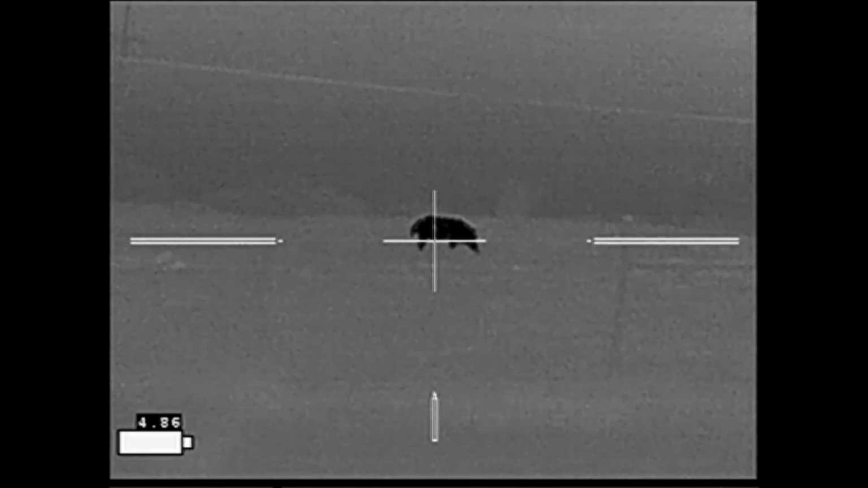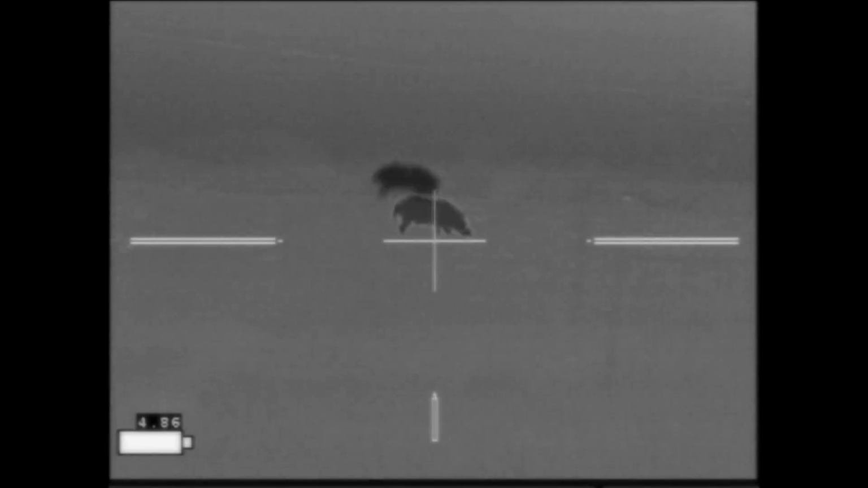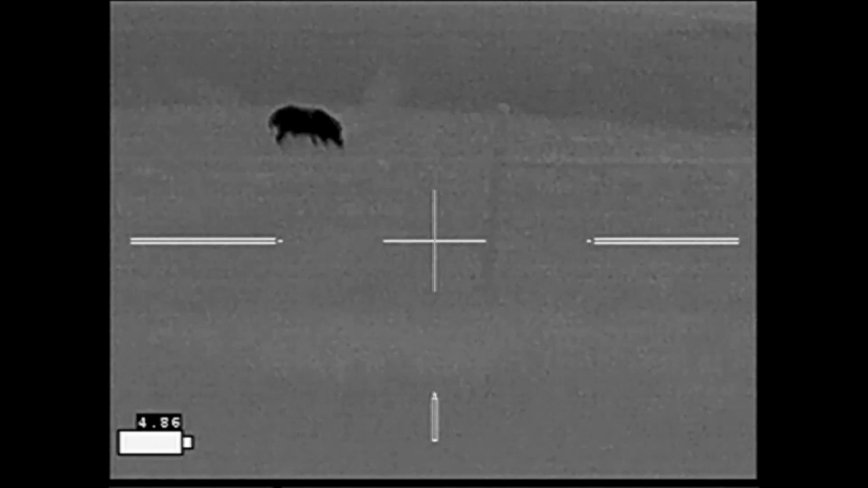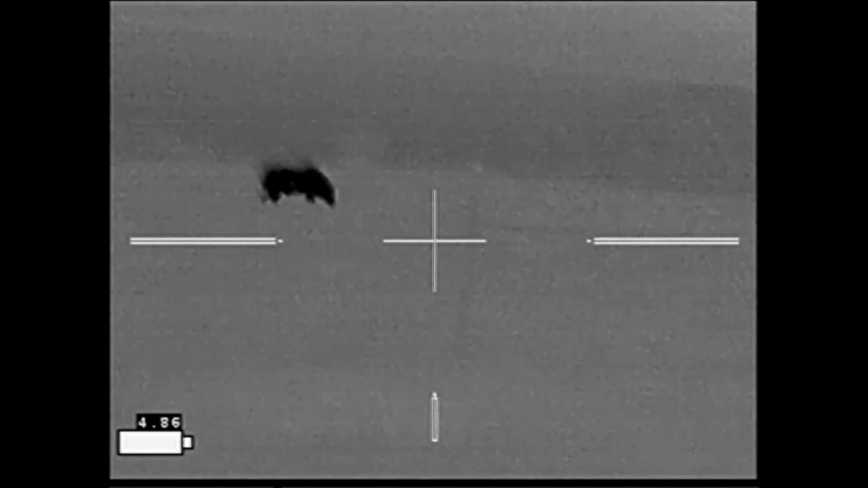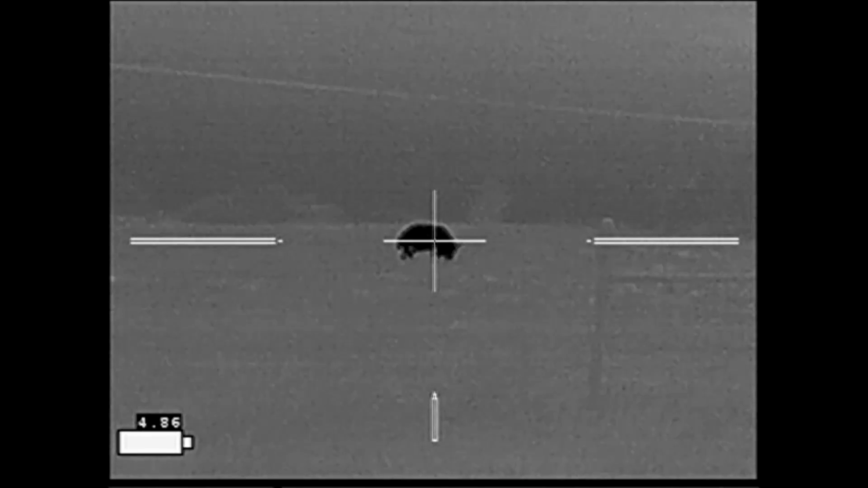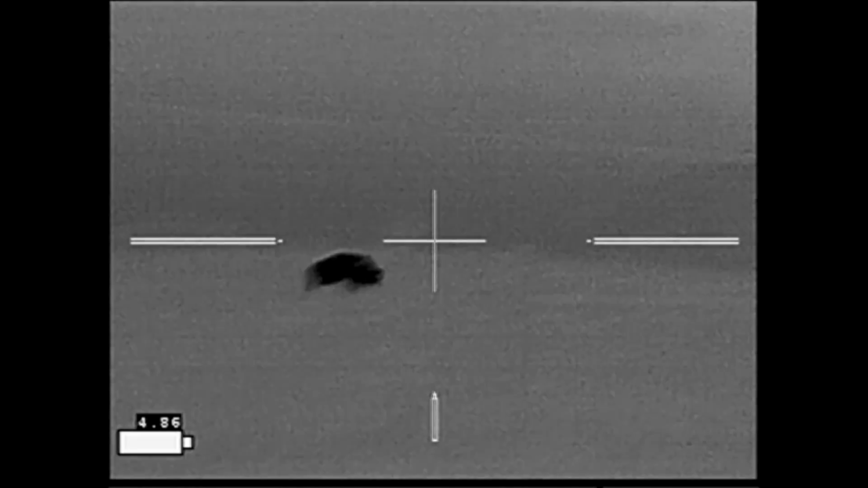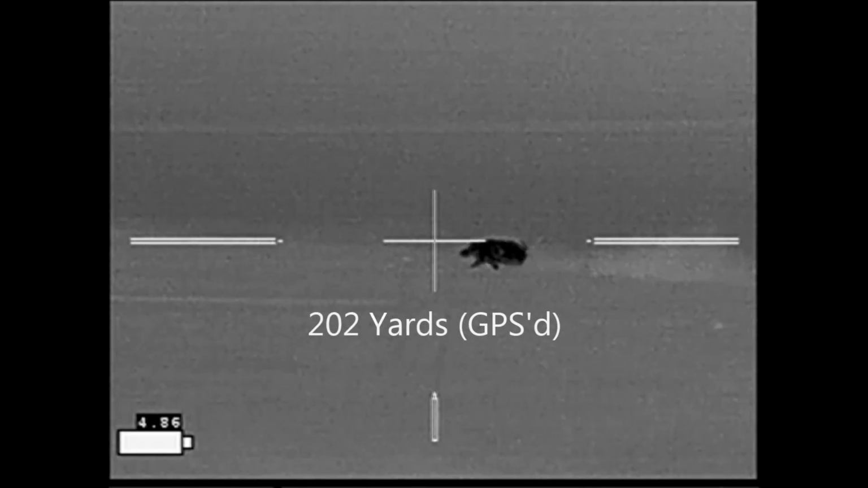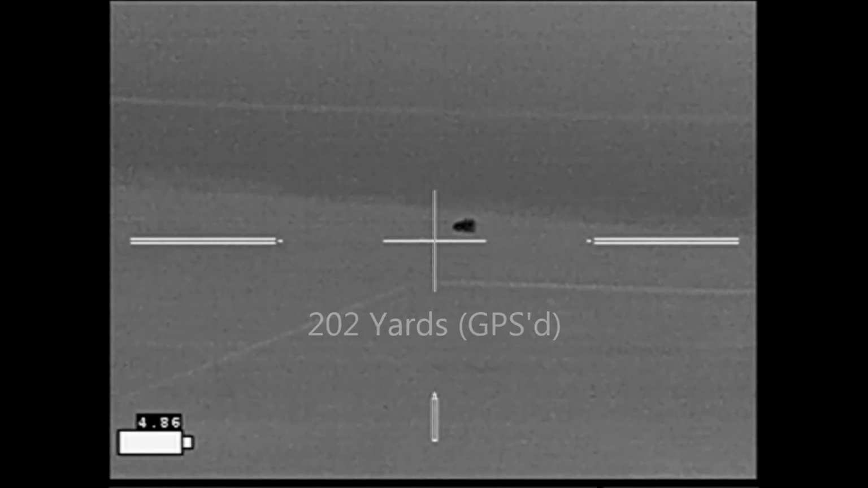I don't see any other hogs around. I'm a little bit far off, so I make one more jump. I'm watching them toss dirt in the air. Take a couple cleansing breaths, and set up the shot. It's a good shot. Now watch what happens right here. Wham! Through the dirt. The final shot drops him.